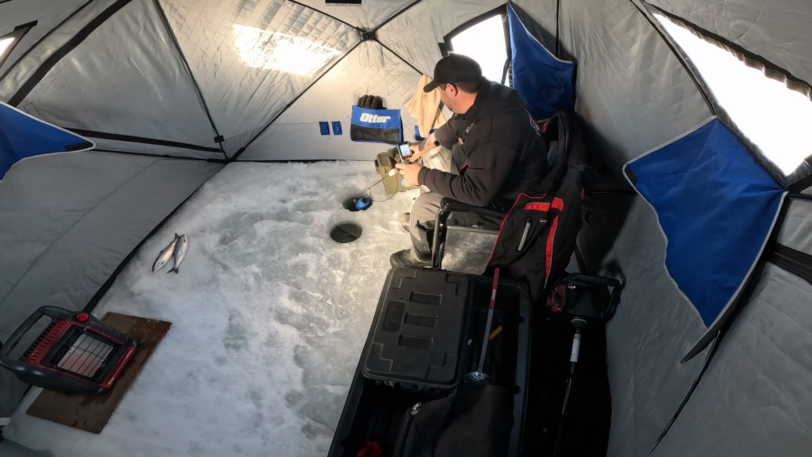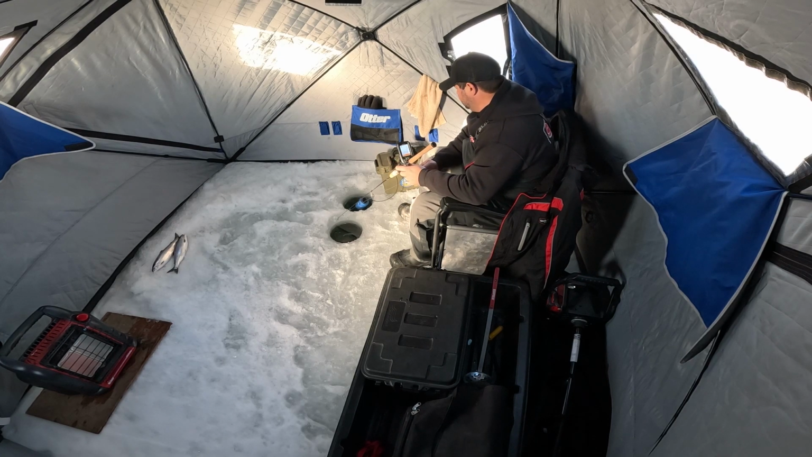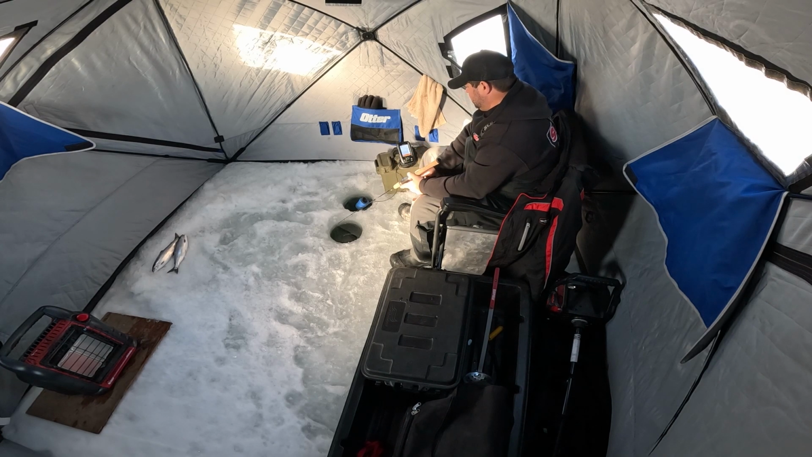I'm seeing a fish here at about 15. That's a good sign. We'll get down to him. There's 2 of them there. And fresh bait on always helps.